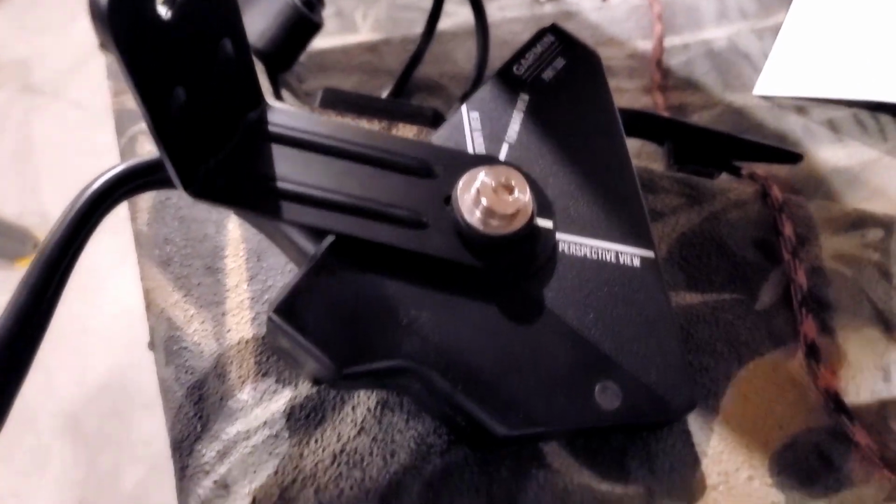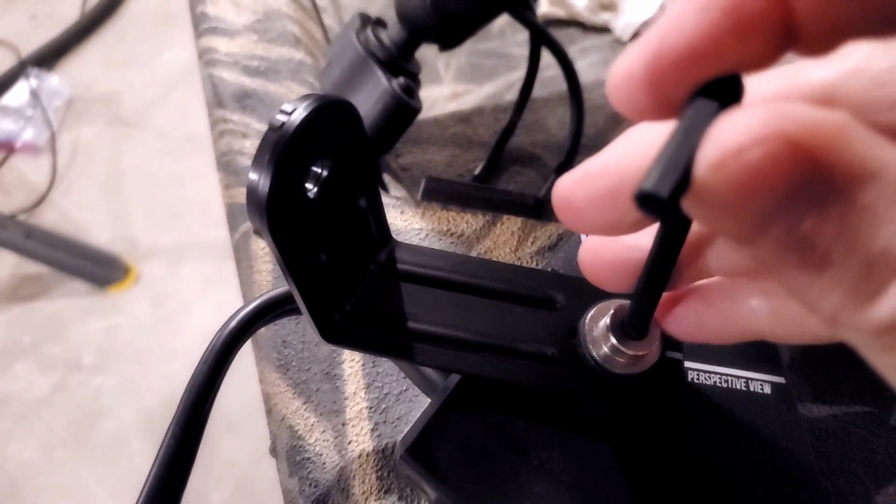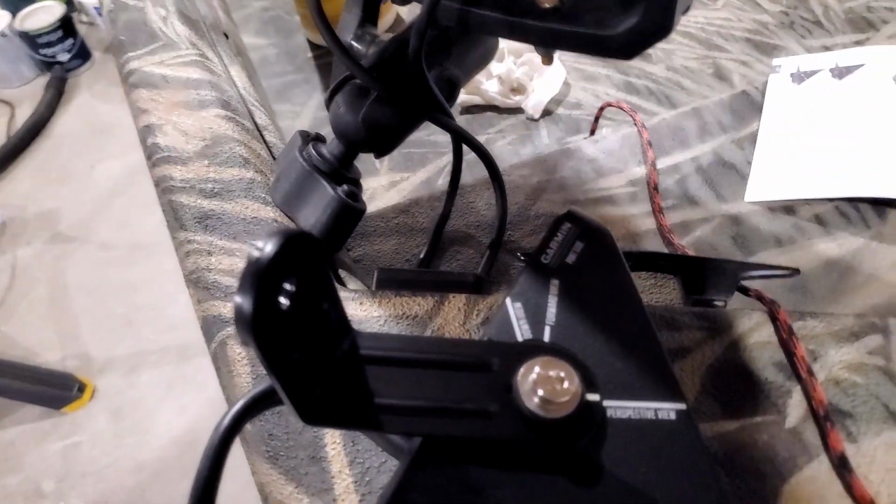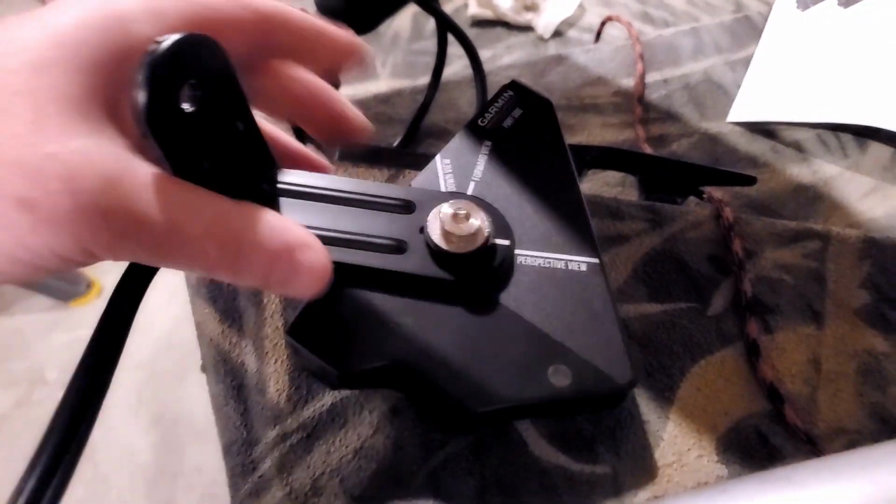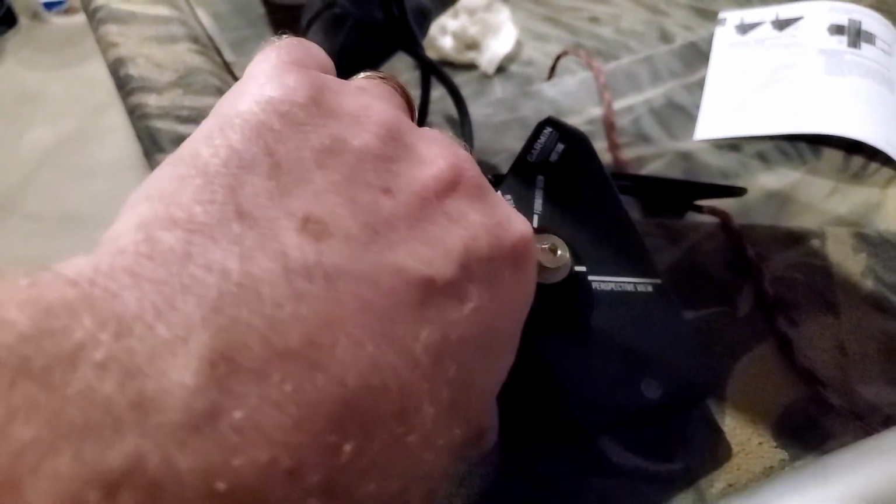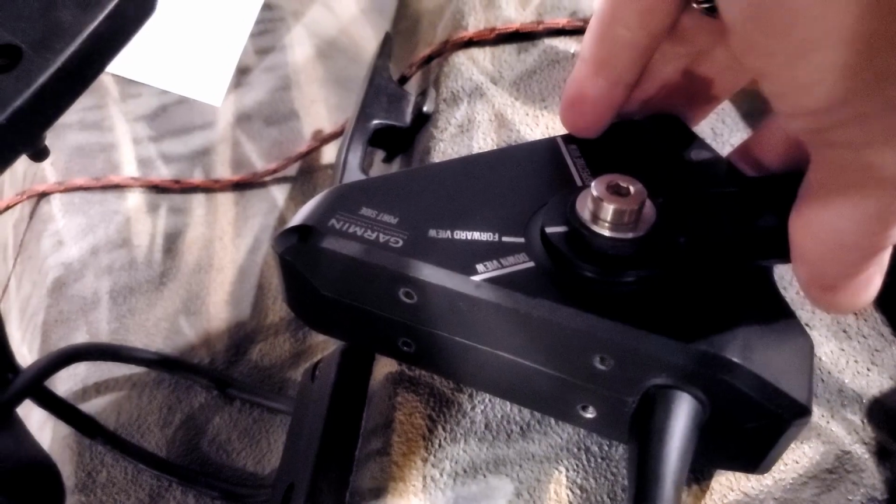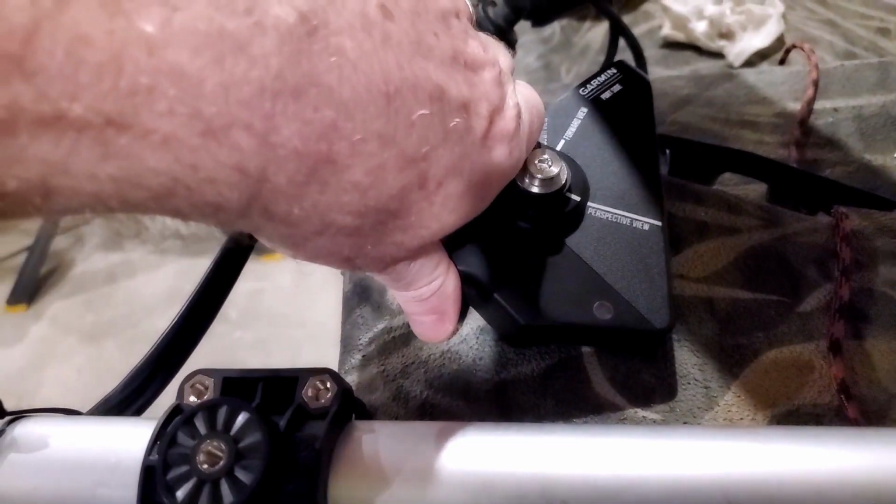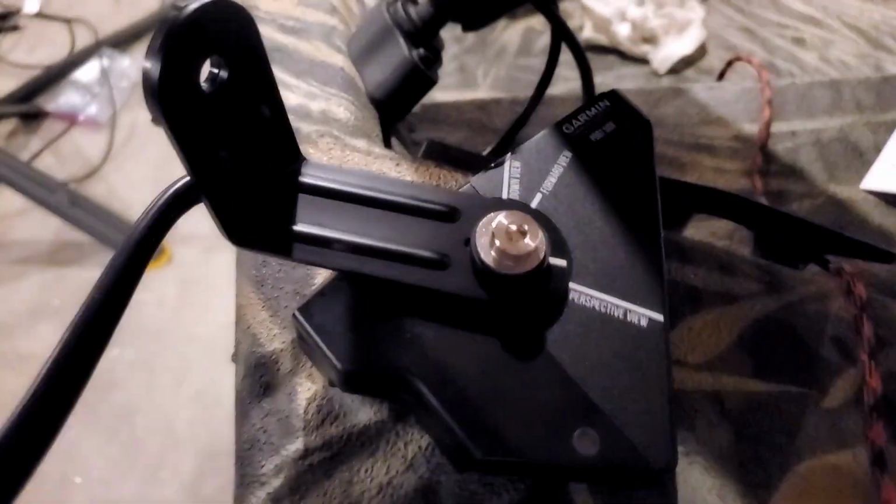Once that's finger tight, go ahead and get your Allen wrench and then tighten that down. You don't want to torque on this really hard because you won't be able to move it, but you want it tight enough that it doesn't come off. So just tighten that down fairly well, and then you can test it by just clicking it. It should just click fairly easily, but not too easily. So just make sure that will move back and forth. Okay. So I'm happy with that.